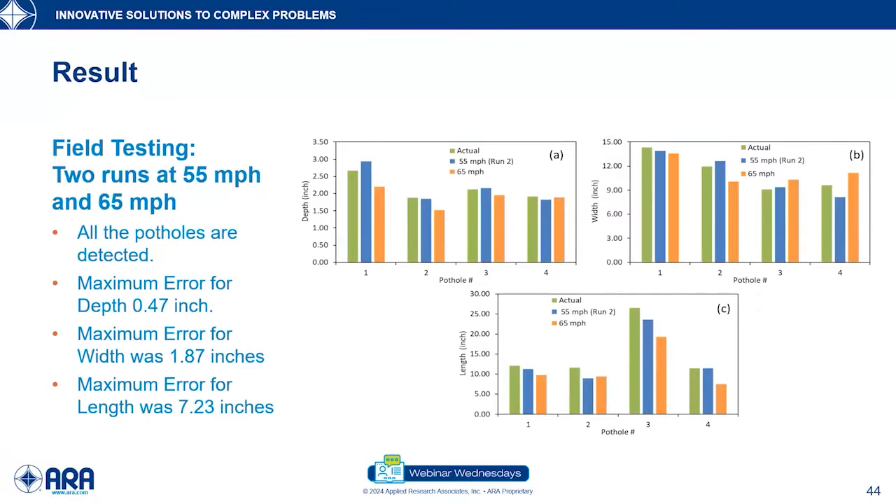This slide shows the result that was obtained from 2 runs at different highway speeds. The first run was at 55 miles per hour, and the second run was at 65 miles per hour. Now, similar to the previous case, we again see that in both runs all 4 potholes were detected, and in this case, the maximum error in terms of the depth was found to be 0.47 inch compared to the actual depth.